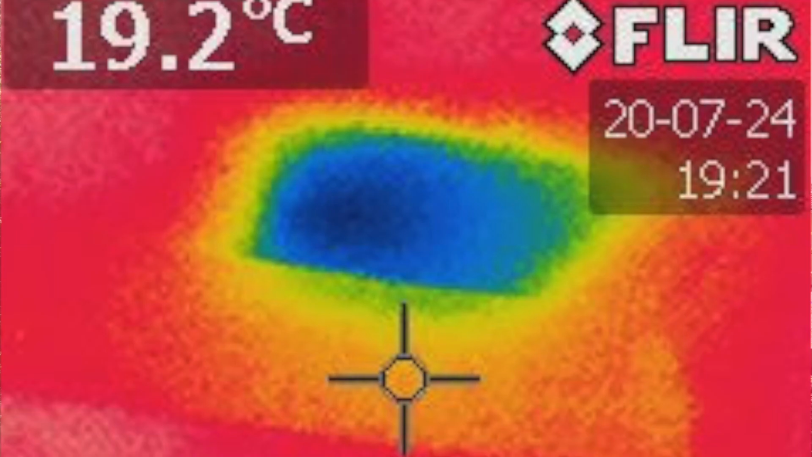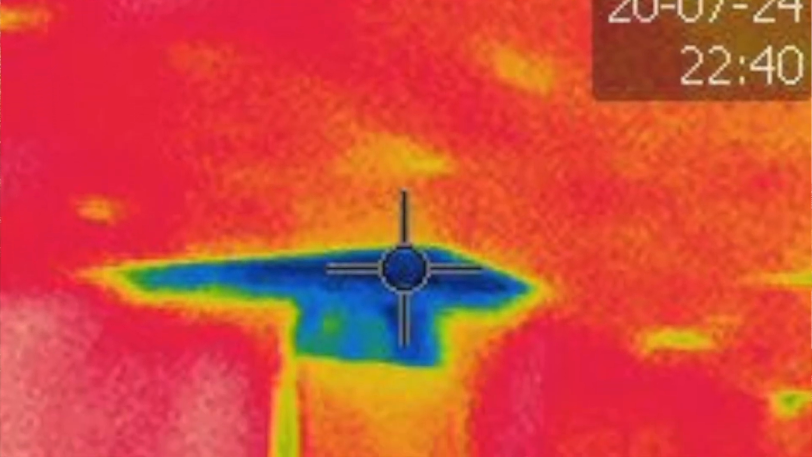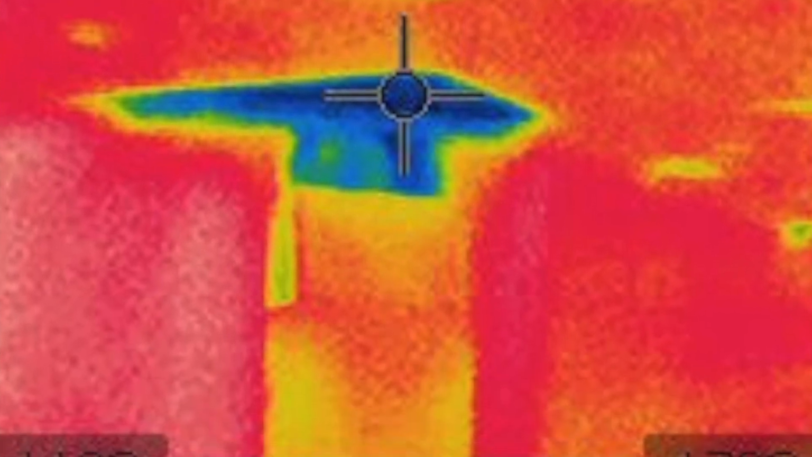I then basically waited until a bit later at night when the roof space had cooled down, and that made it a lot more obvious where some of the problems were in our place. So we found there was a decommissioned gas wall furnace that had a flue going up through the roof, and there was no insulation, of course, anywhere near that from when it was used. But now it's not used anymore and it's been disconnected completely. I can fix that up by putting some insulation around it.